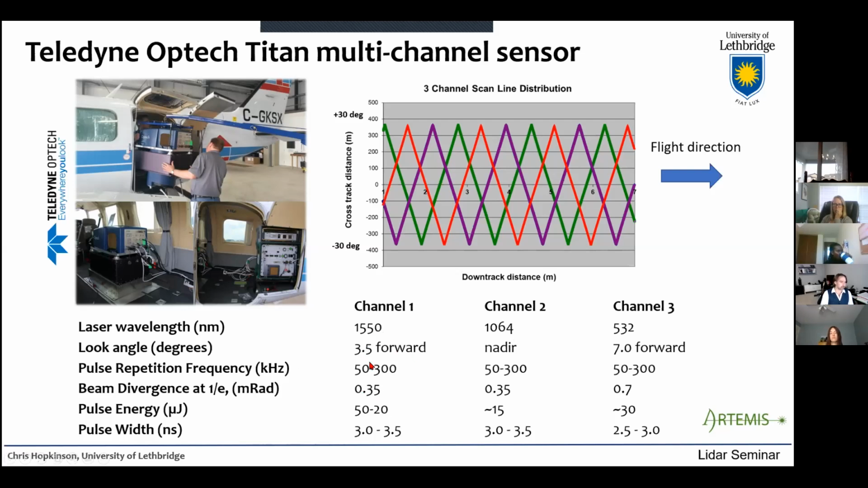Channel 1, the shortwave infrared channel, is angled very slightly forwards. And then channel 3, the green channel, is angled at 7 degrees forwards. Now, there's another reason for this angling forwards, and it's not just about avoiding interference. It's also because when you angle it forwards, you're not likely to get specular reflection.